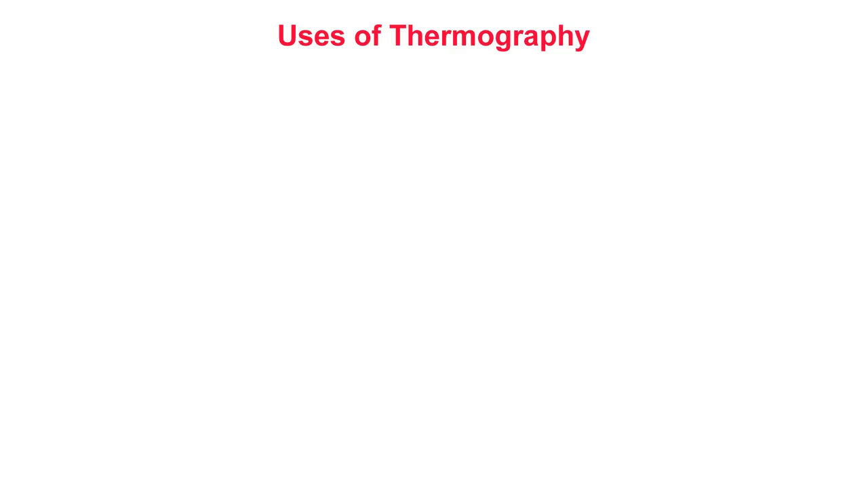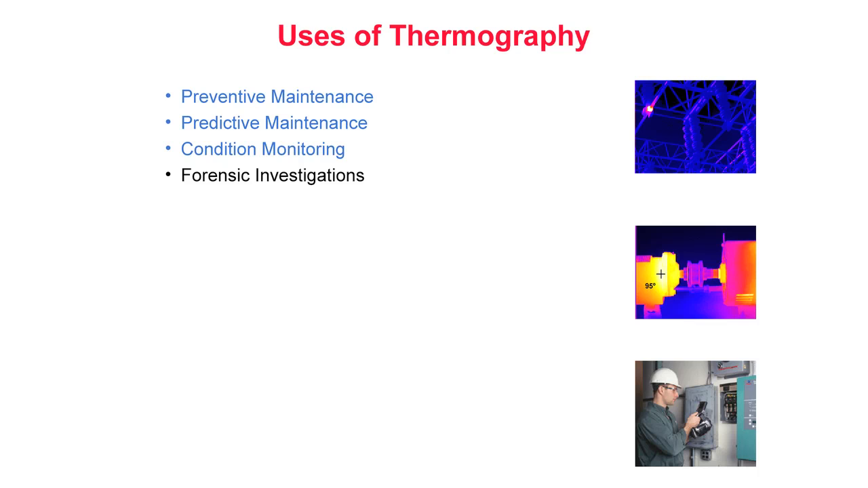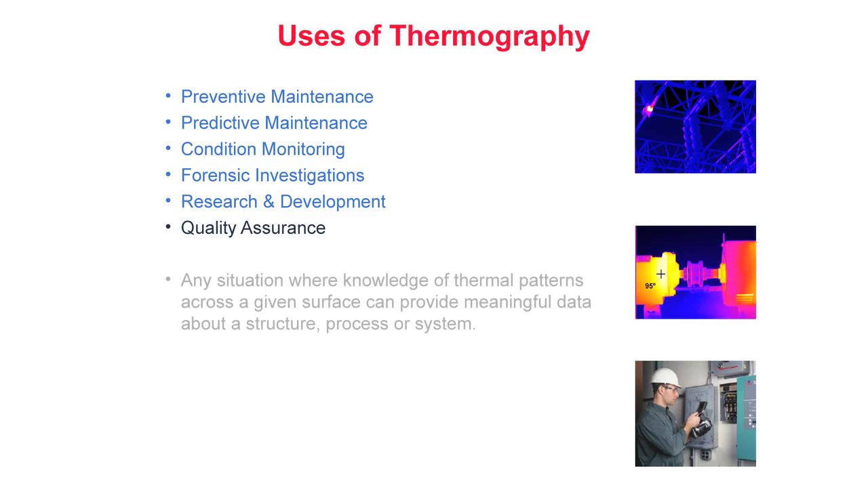Uses of thermography. There are many uses for thermography. These include, but are not limited to, preventive maintenance, predictive maintenance, condition monitoring, forensic investigations, research and development, and quality assurance. In short, thermography may be applied to any situation where knowledge of thermal patterns across a given surface can provide meaningful data about a structure, process, object, or system. Thermography is a growing field where new applications are constantly being developed. The use of thermography is often limited only by one's imagination.